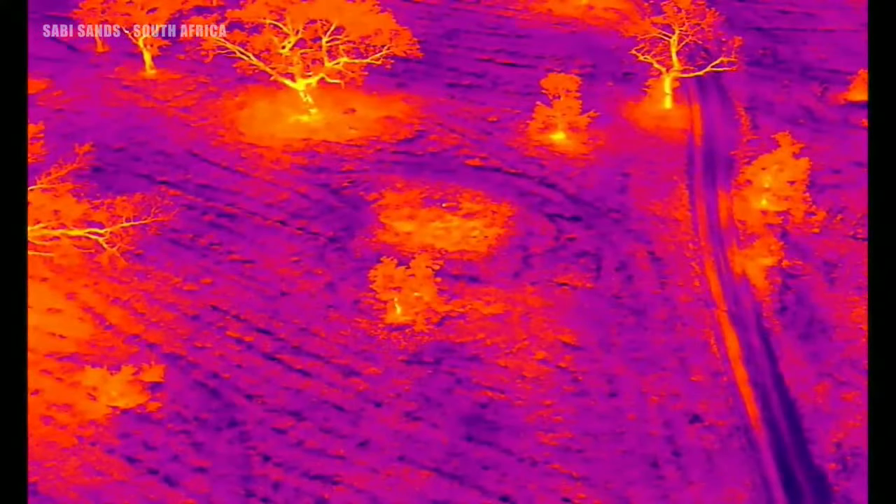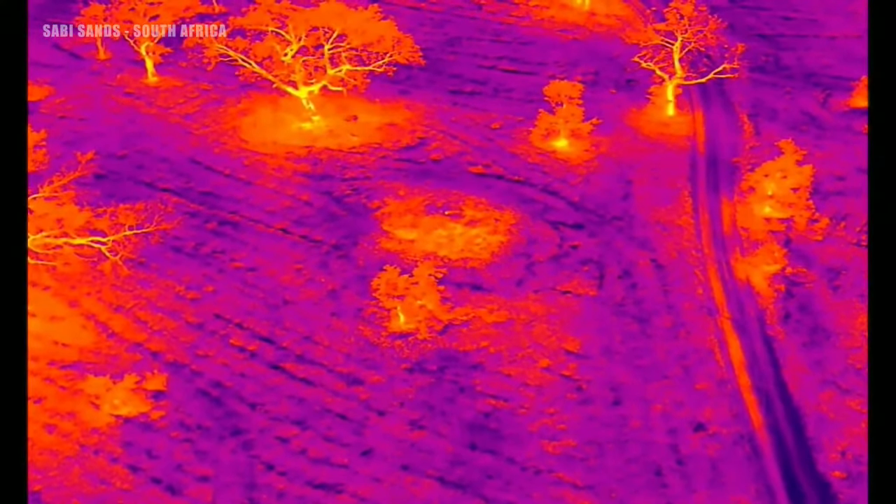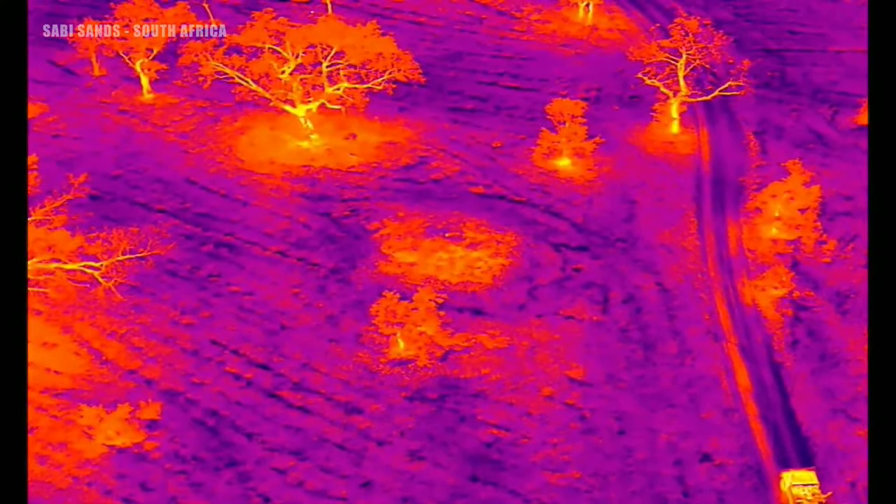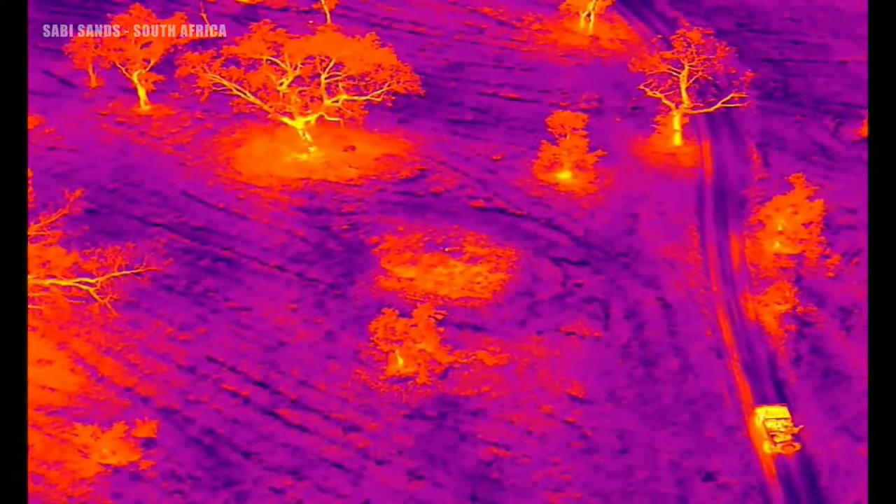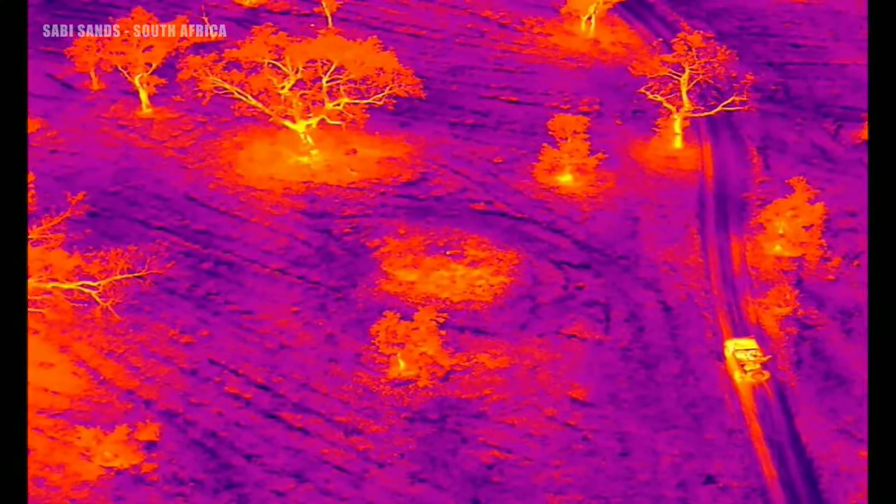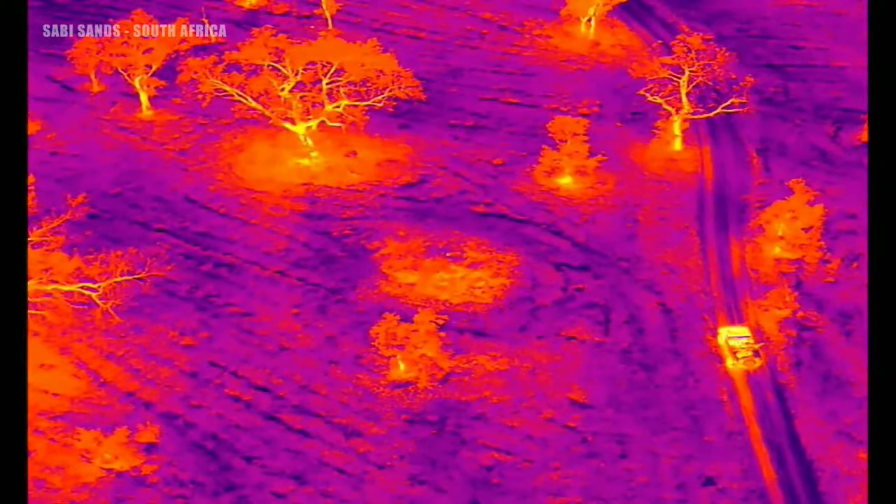Oh, I see a spot almost in the center of the screen there. If we just go to the top, yeah, it's in the center of the screen now. Yep. David, I see another little spot that I'm interested in. I need you to turn left into the block now.